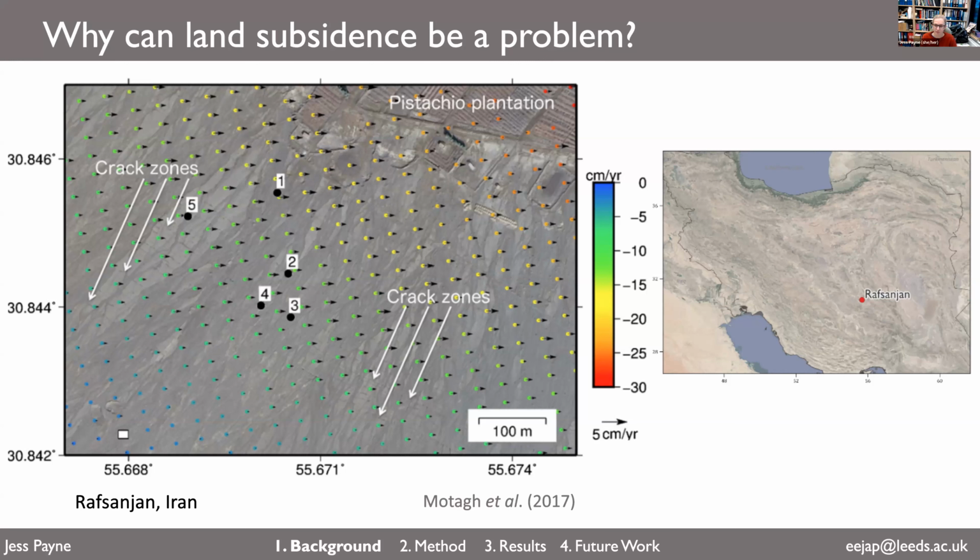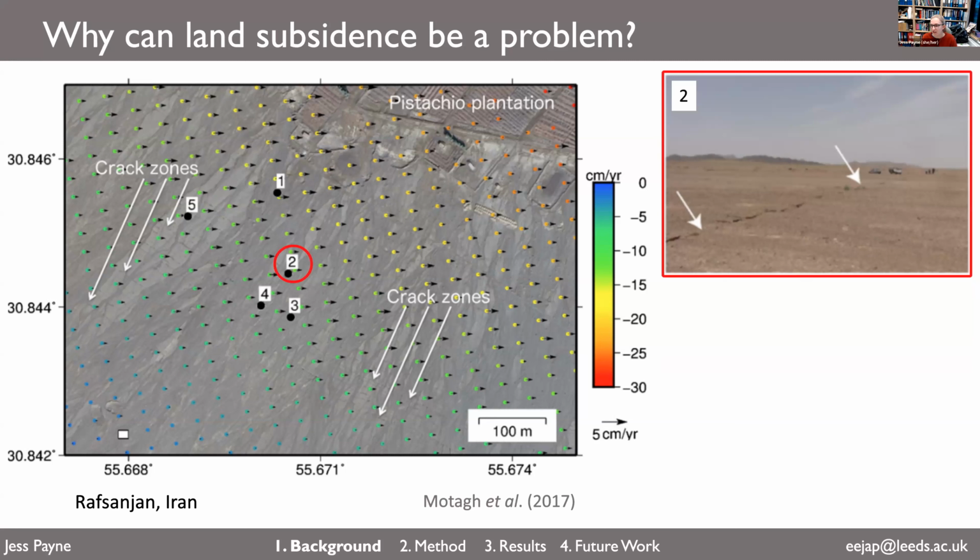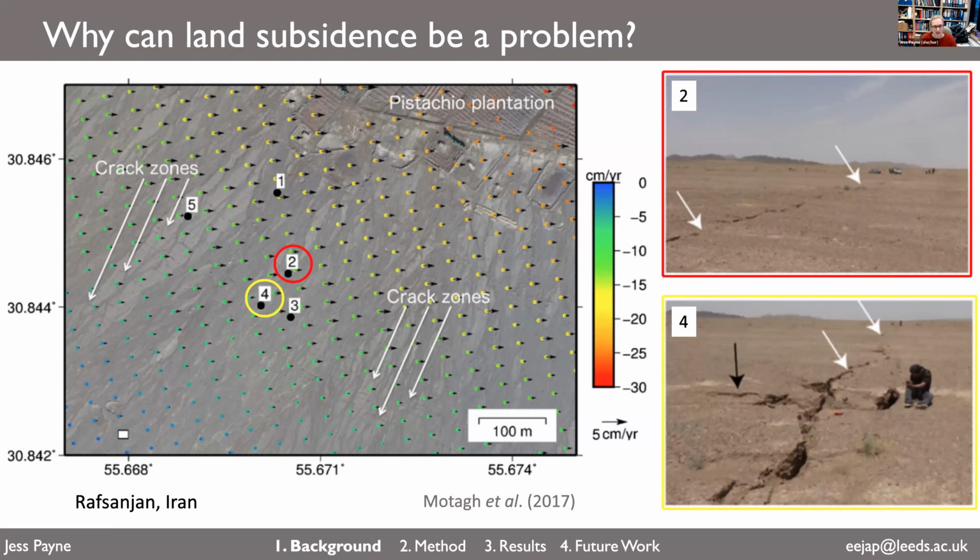Now, if we look at these in more detail, for example, this number 2 here, this is an image from the field taken by the research group when they did the work before 2017. You can see these are long linear features in the landscape that go on for quite some distance. Additionally, there can be quite wide, meter scale fissures in the ground. Now here, this doesn't cause much damage to infrastructure because there isn't any infrastructure here. But as you can imagine, if there were buildings and roads on top of this land, this might cause quite a problem.